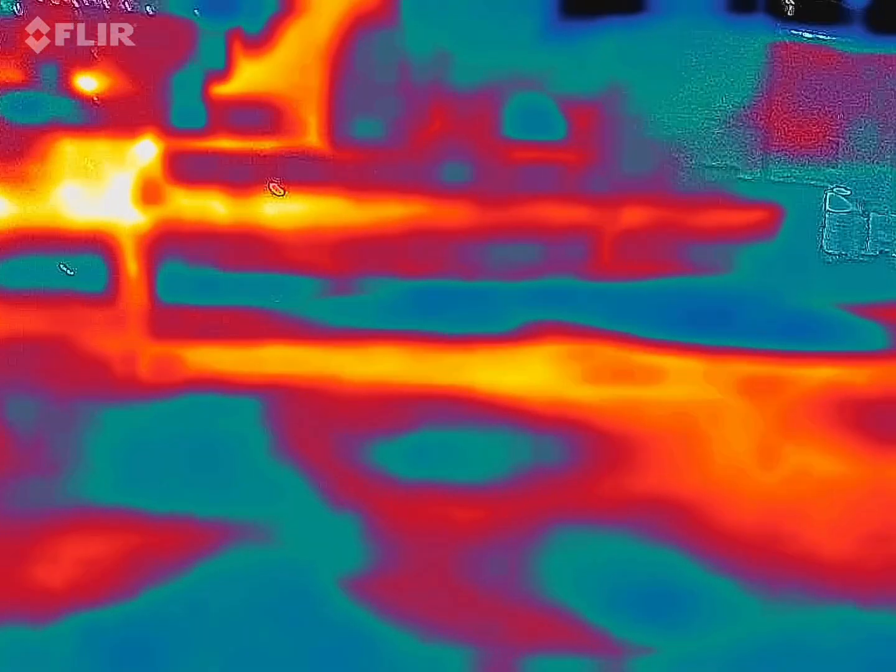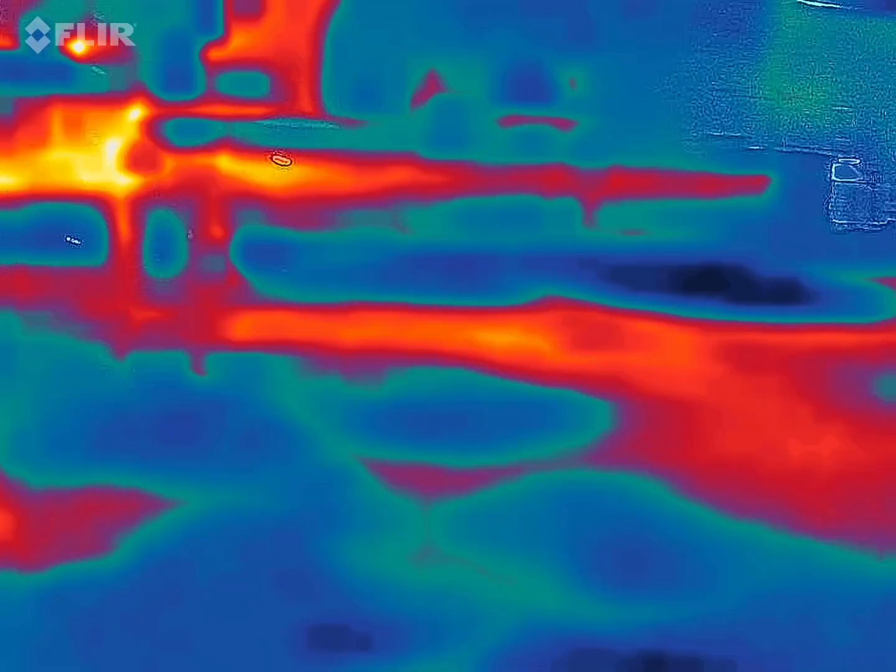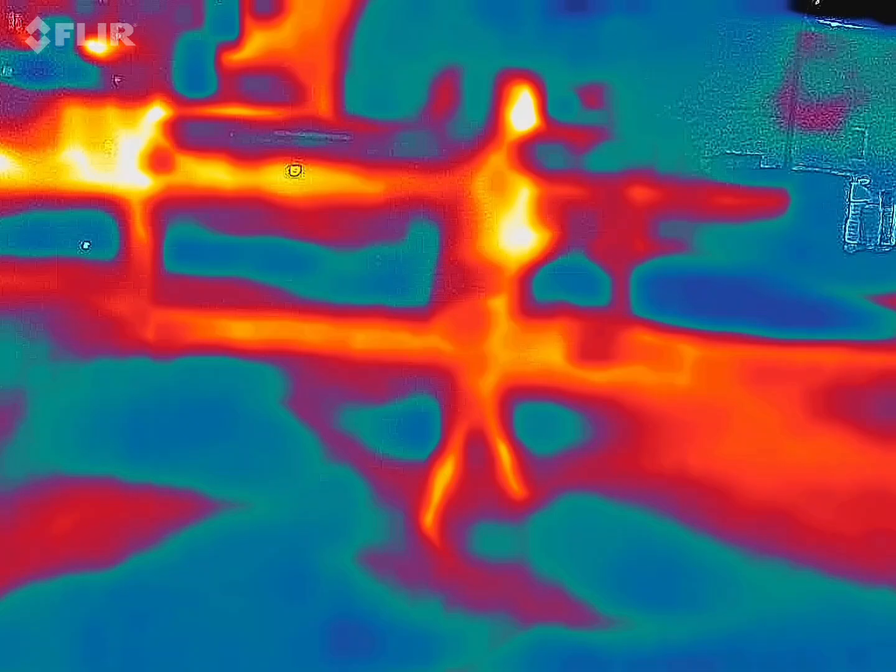When I'm in this location, though, I'm sure you notice that the ground is all different shades. Yeah. That's because it's made out of different material. So water is obviously going to be cooler than gravel, and so forth and so on. So that's why you have all of the different shades that are happening on the ground.